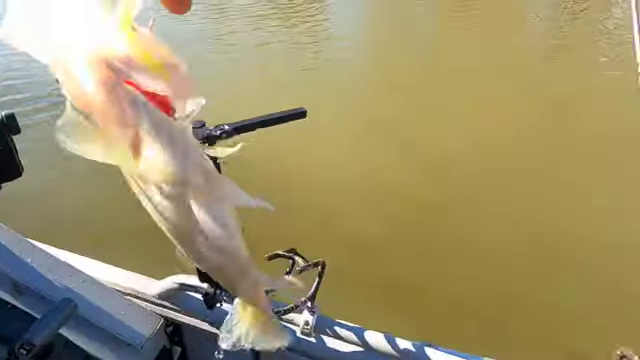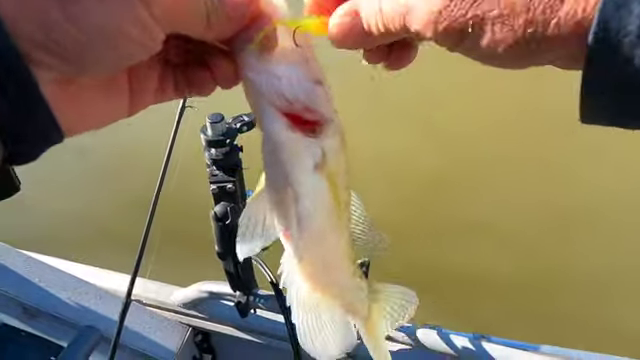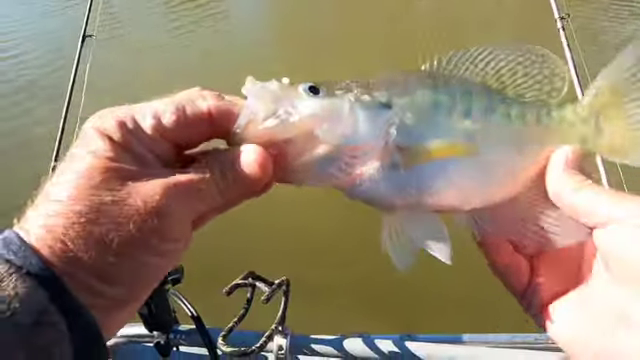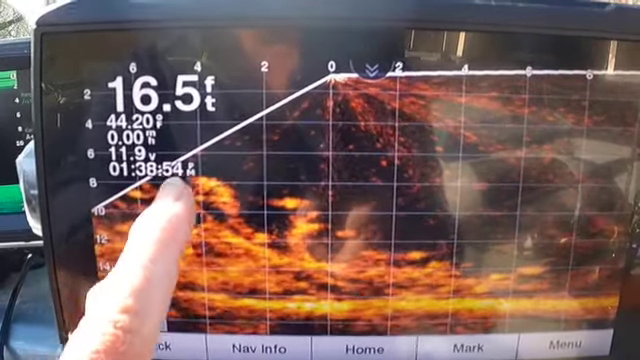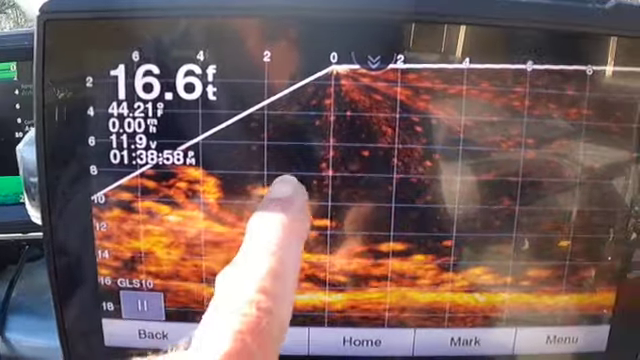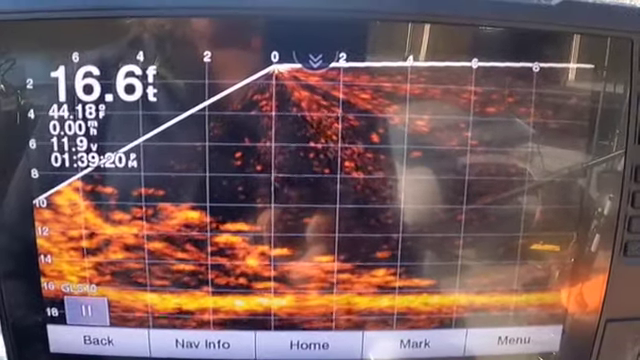He hit at it. I didn't catch him legal. I foul hooked him, but I'm gonna put him back anyways. It's alive. If you look at this bush on Livescope, you can see the fish swimming in the bush. It lives.